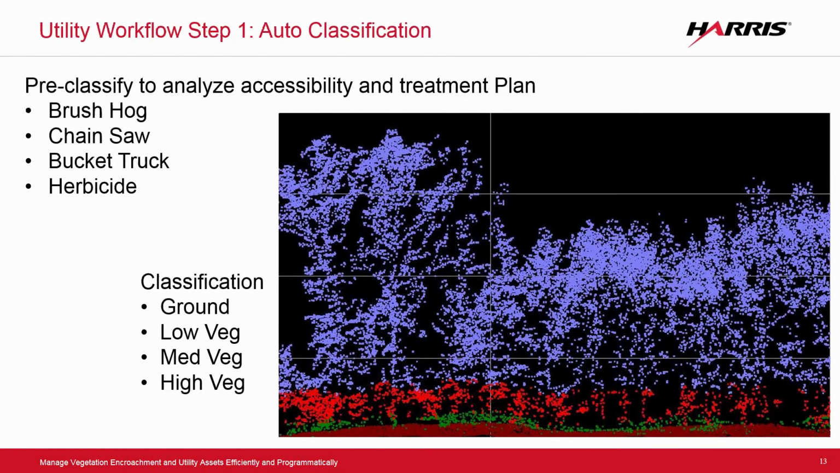So the first thing that we do is we actually classify all the data into logical subsets. And when I say that, we obviously need to make measurements to ground. We need to understand tree heights, so that we can apply the right remediation or treatment after we analyze the data.